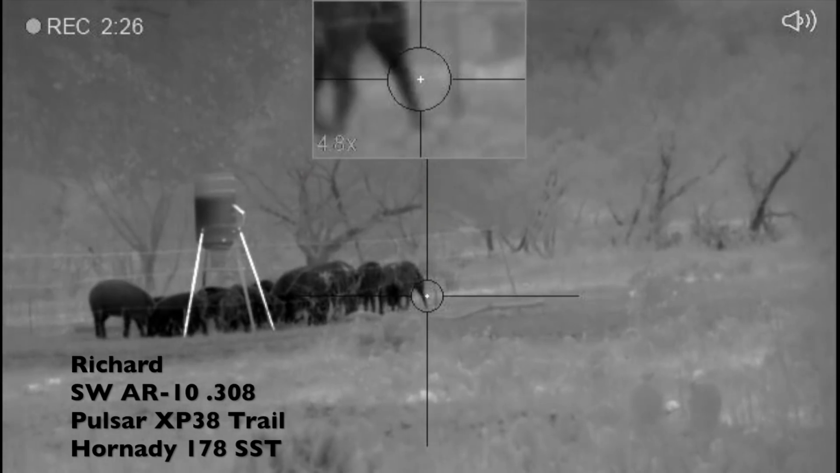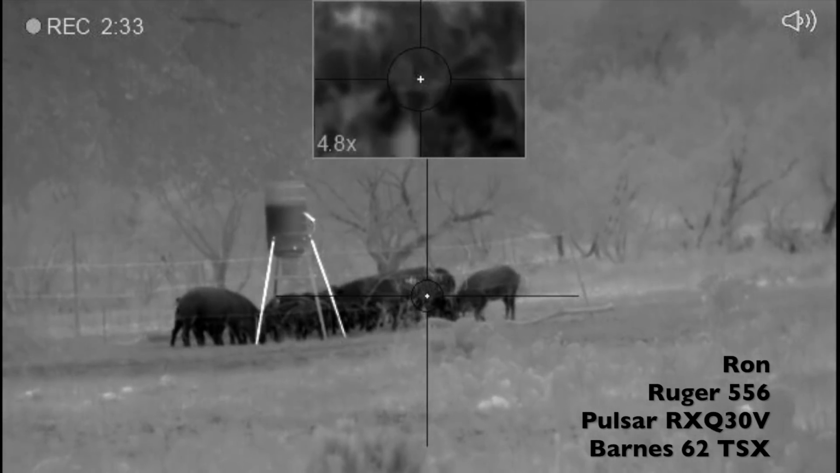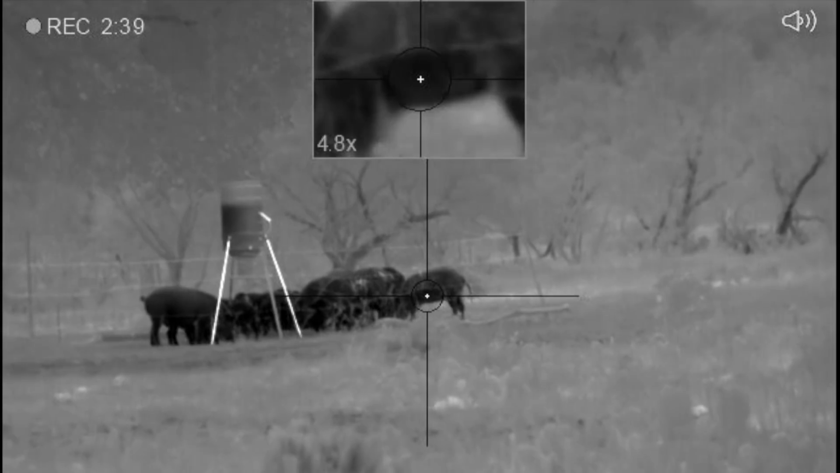Ron and Richard were hunting on the east side of the property. Exactly 15 minutes after I shot my monster boar, the sounder of about 10 or 12 showed up. While Ron and Richard were working a countdown sequence, these 2 nice-sized boars strolled in, and we'll pick up the action from here.